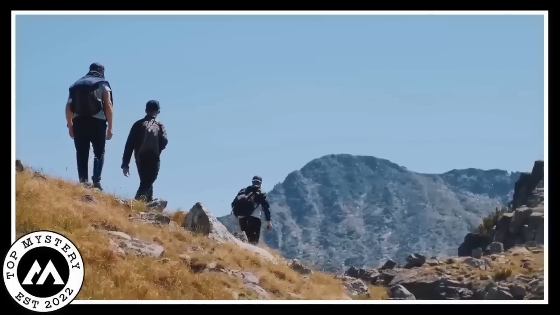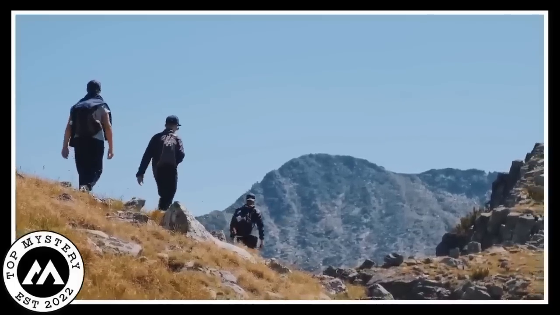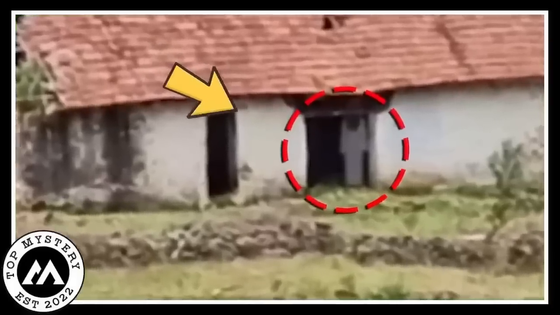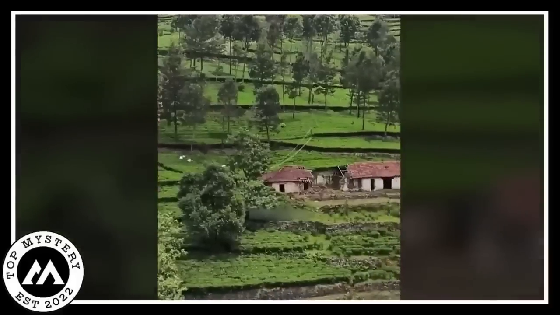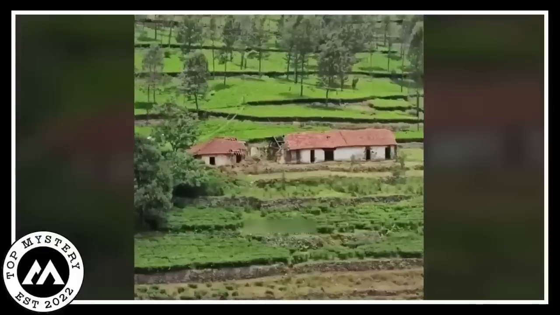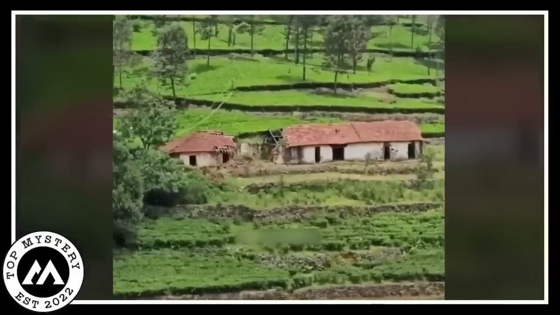Now, here's the kicker. The tourist is lucky because he's at a safe distance. But man, the rest of us, we're scared out of our minds just hearing about it. Like, hold up, ghosts are real? The whole thing is like a mountain vacation turning into a horror movie real quick.